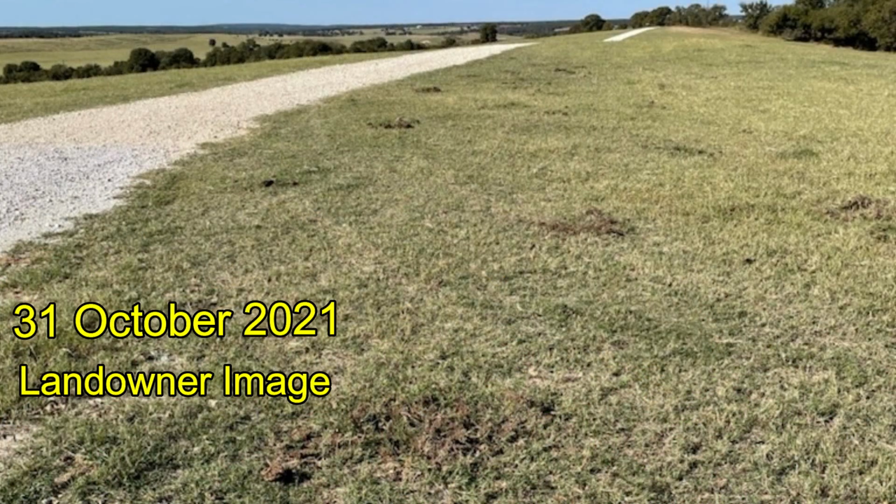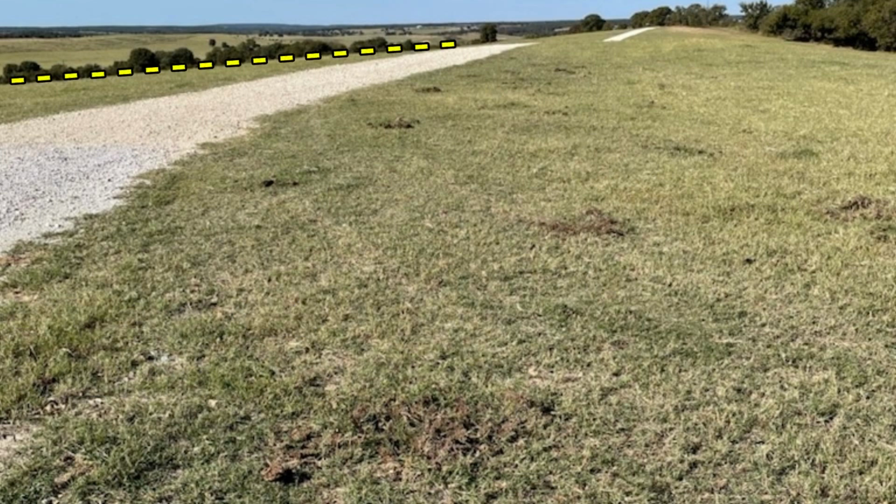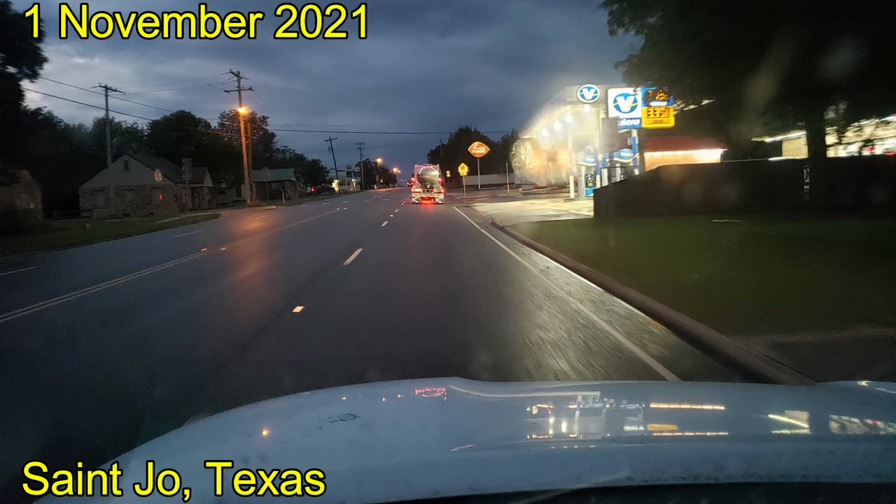The next day I got a text from one of my landowners saying that hogs had torn up their front lawn, and sure enough there were all these snuffle marks. And the following night I will meet the hogs there at the fence line in the distance. The next night proved to be rainy and wet.